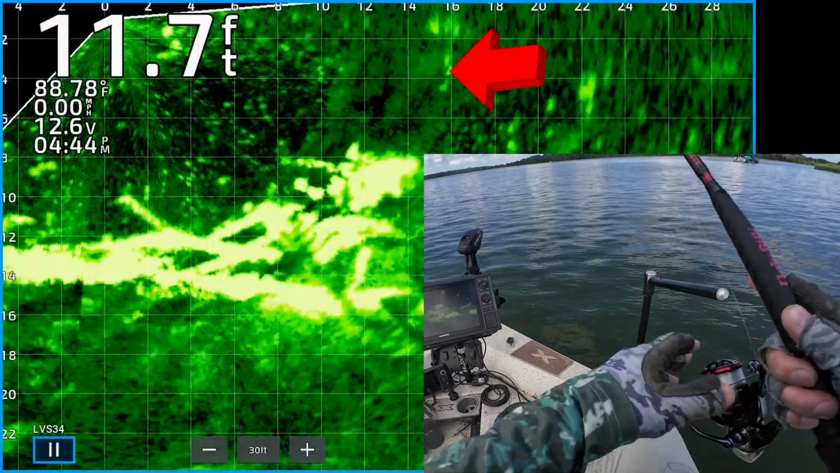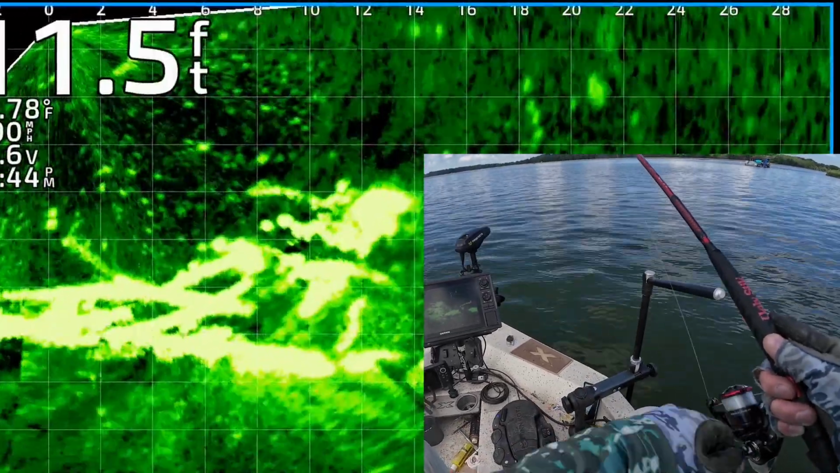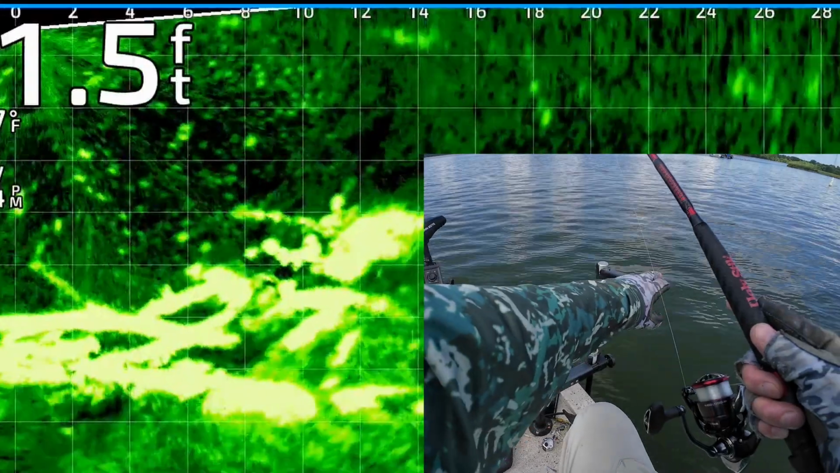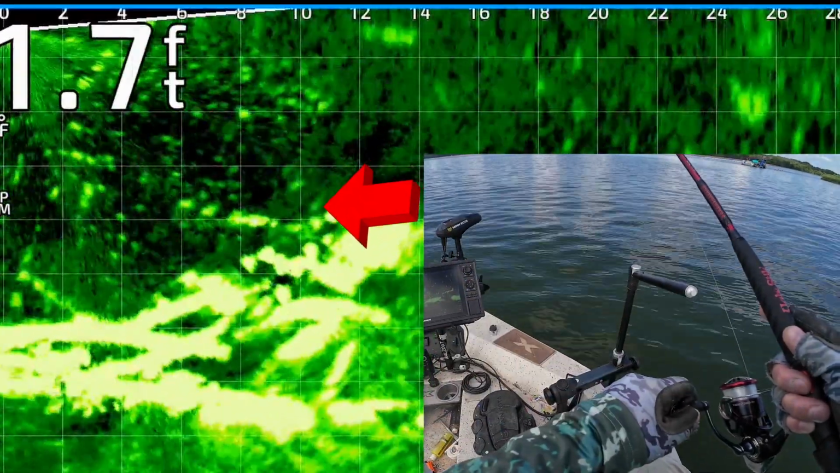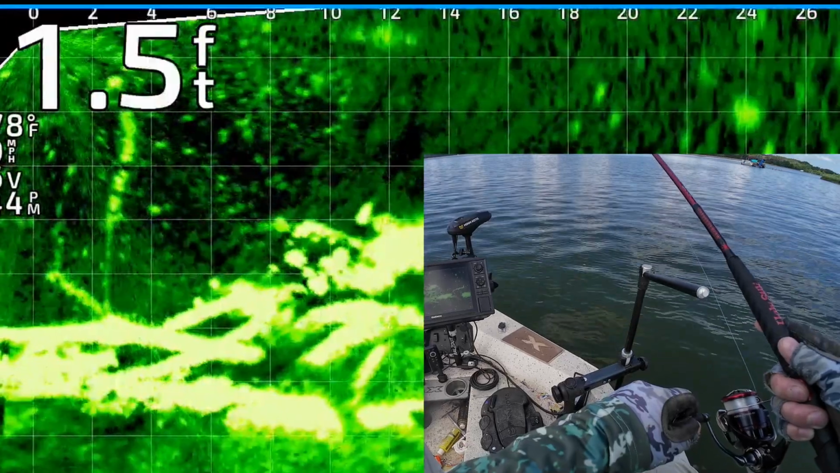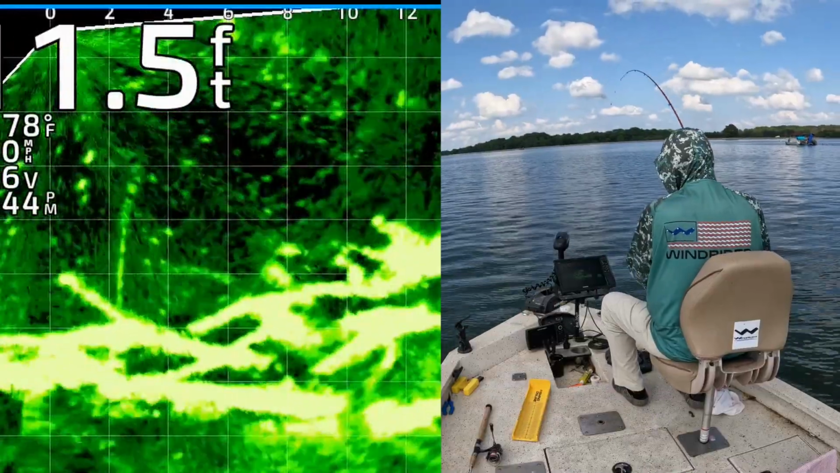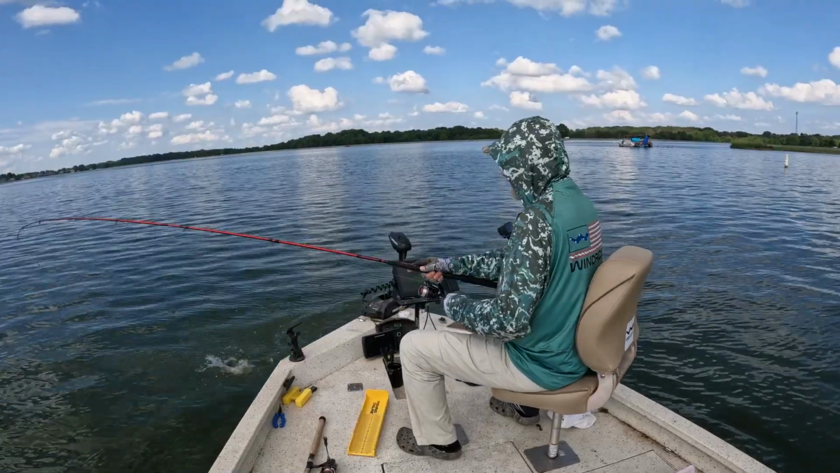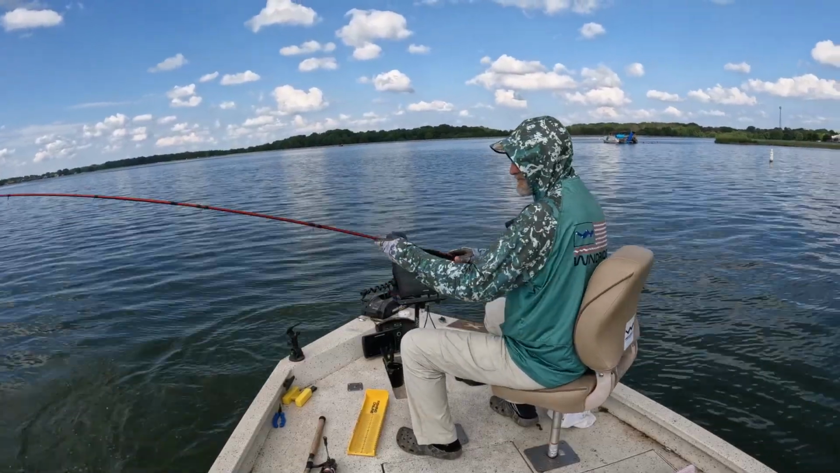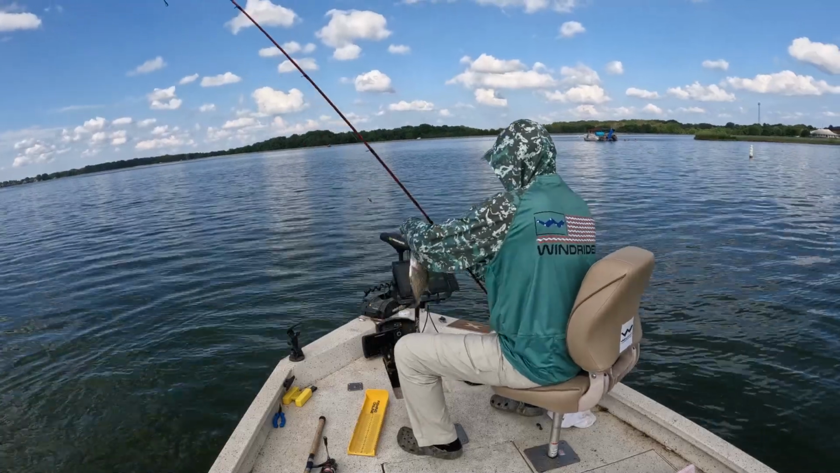Alright, I'm going to flip it back in there. Looks like there's a bunch of nice fish there. I could see a ton of fish pretty much all day. It was just a challenge to get them to bite it. One of them's going to eat it right there. Got him. He nailed it. He got it. Got to stick with it.